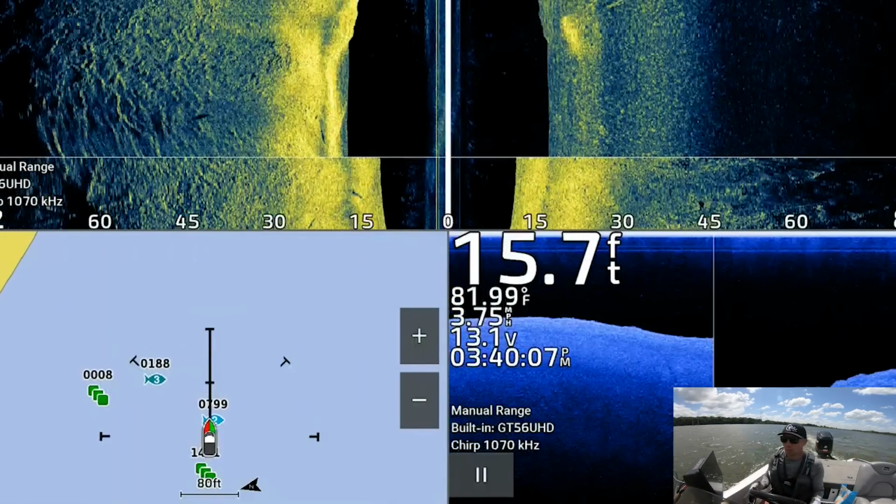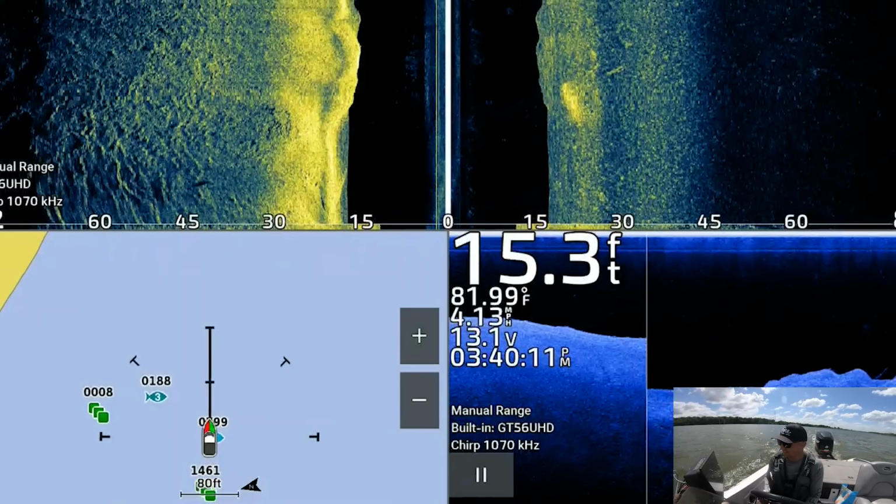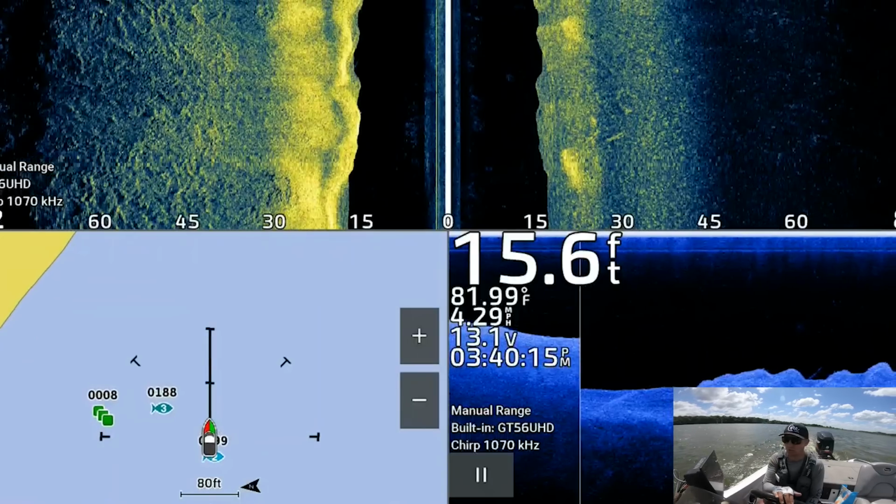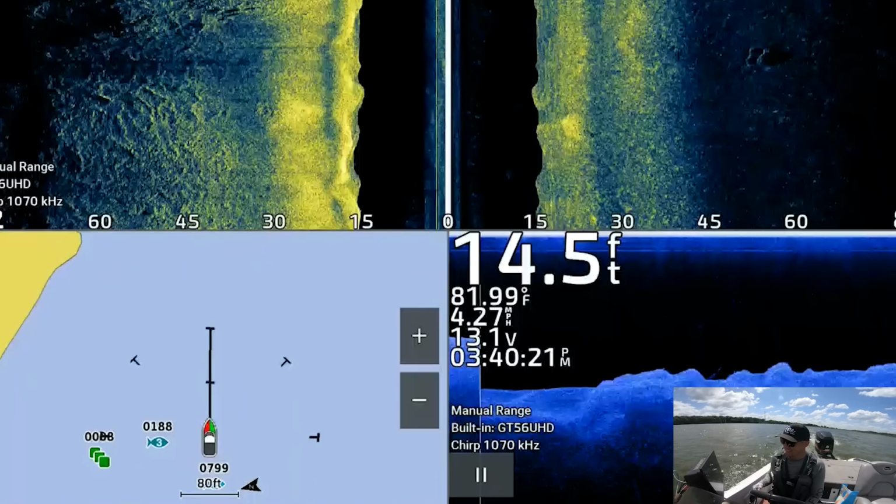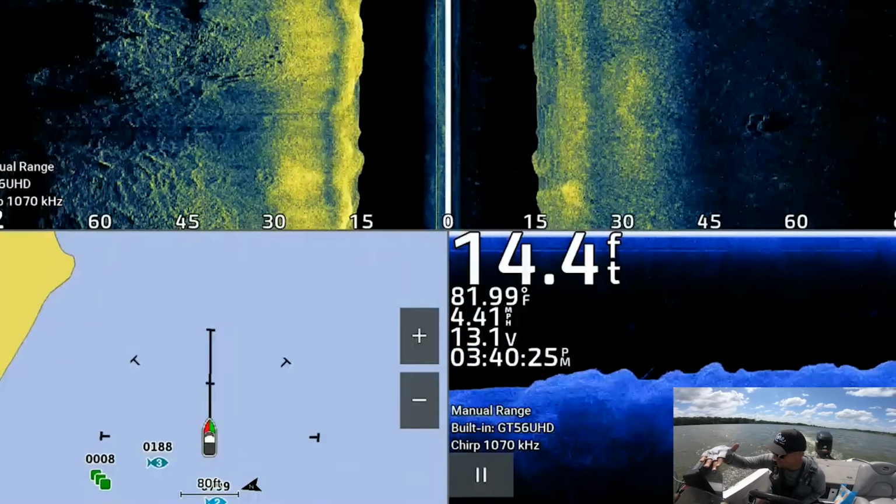I want to graph a few more brush piles because I've only really graphed that one that you just saw, and it was really good. I'm not going to fish it because I literally just drove over it and it's only 5 feet deep. I'm going to give it maybe 15-20 minutes to rest, but I'm going to graph around in here, see if we can find anything else that looks kind of unique.